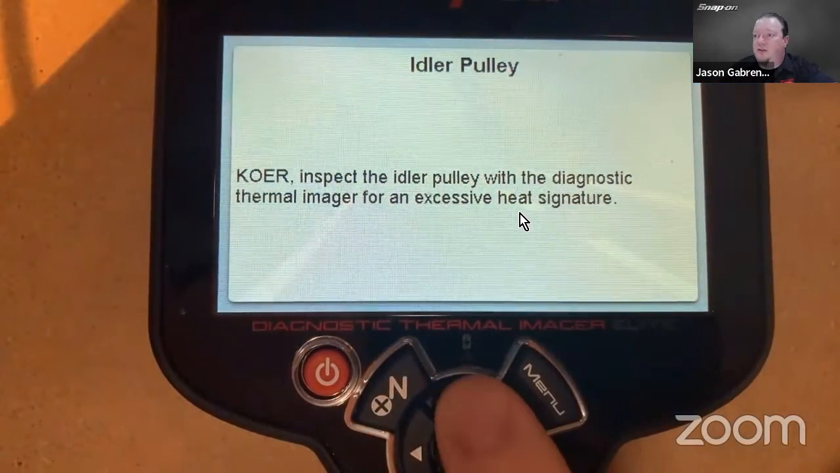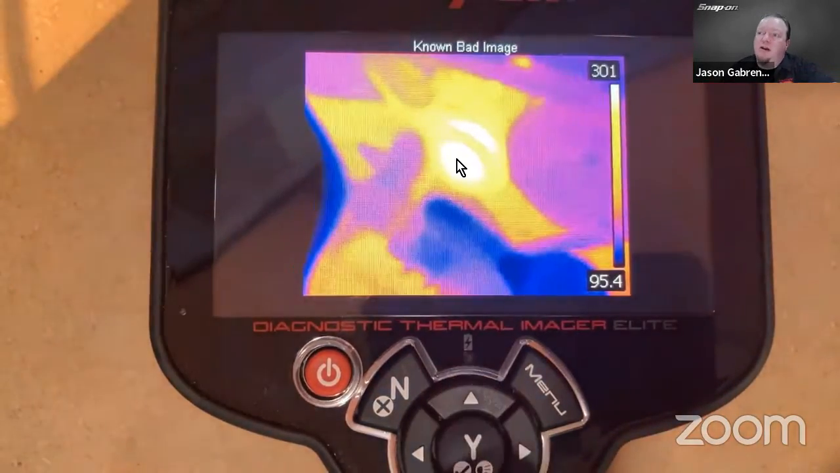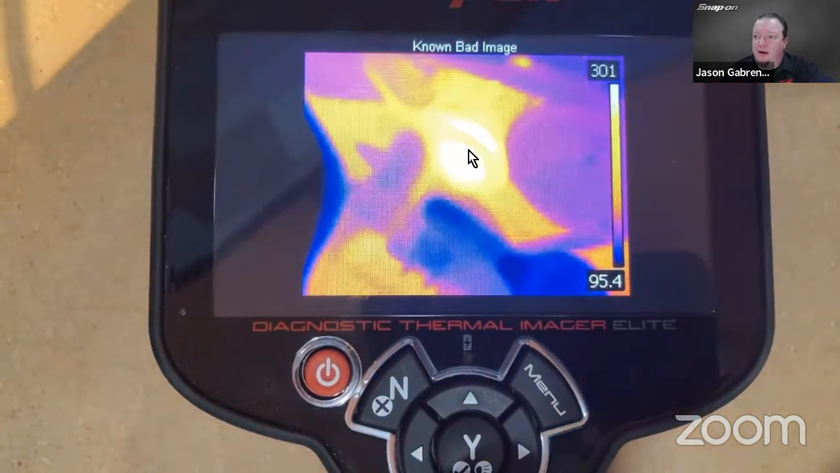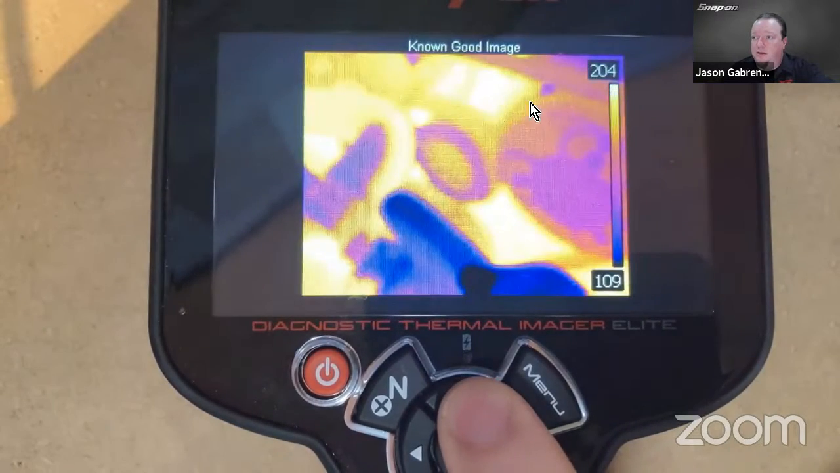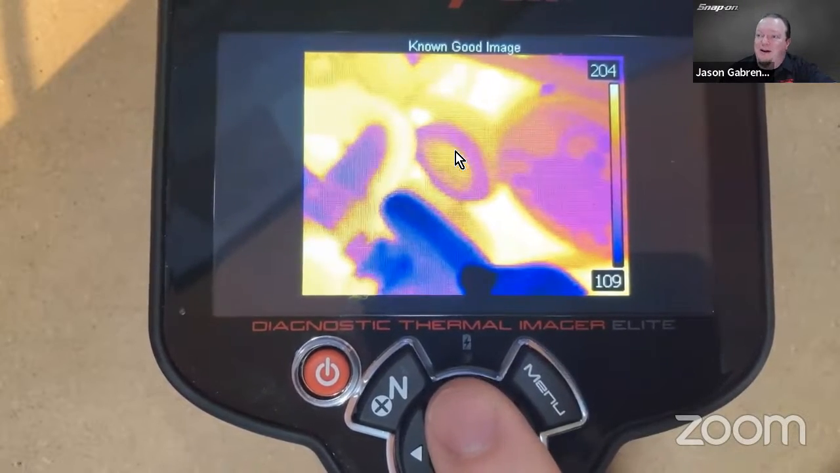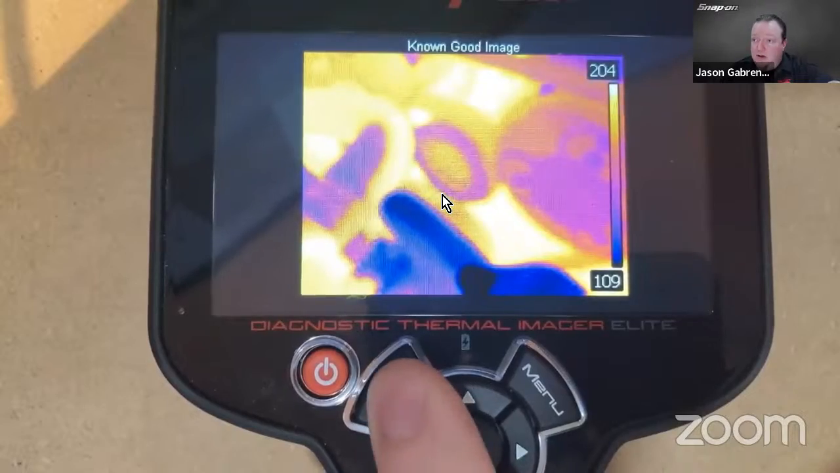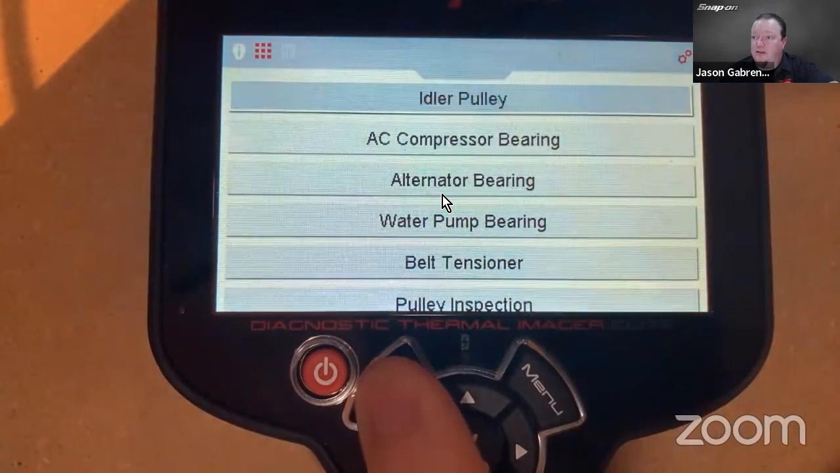Key on engine running, inspect the idler pulley with diagnostic thermal imager for excessive heat signature. And there's your bad one. So there's your bad, really hot, 300 degrees. And then your good one, I don't know, somewhere in the middle there, right? Not nearly 300 degrees. The hottest thing in the picture is 200 degrees. That's like the end. Let's see, what else? Let's go back to